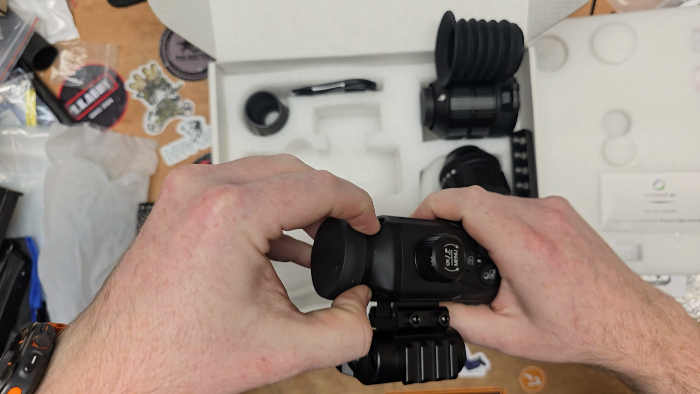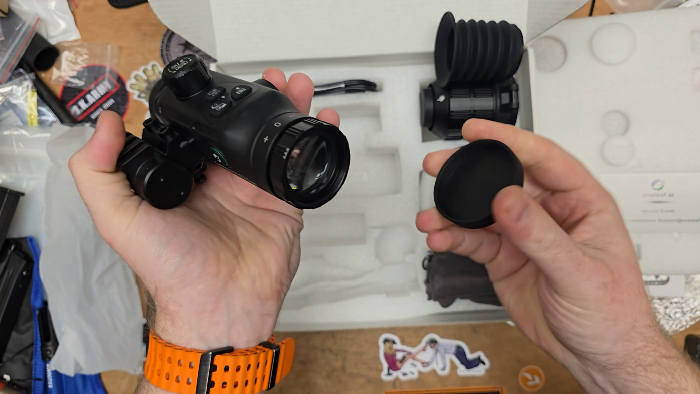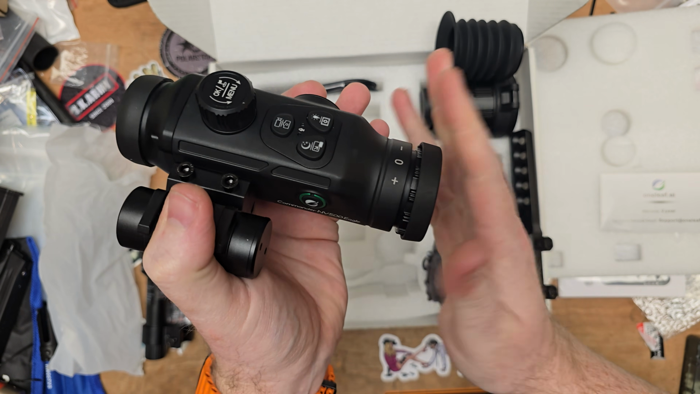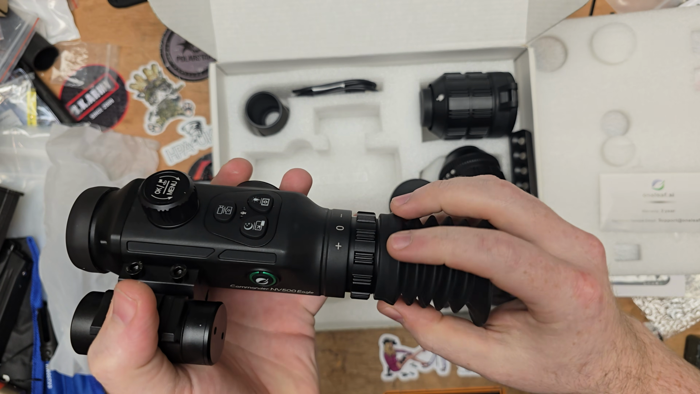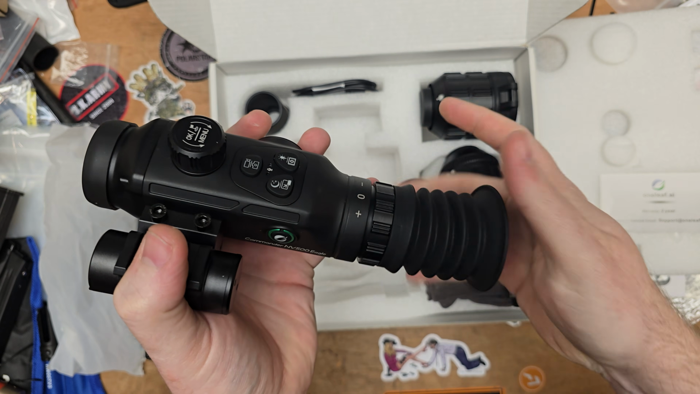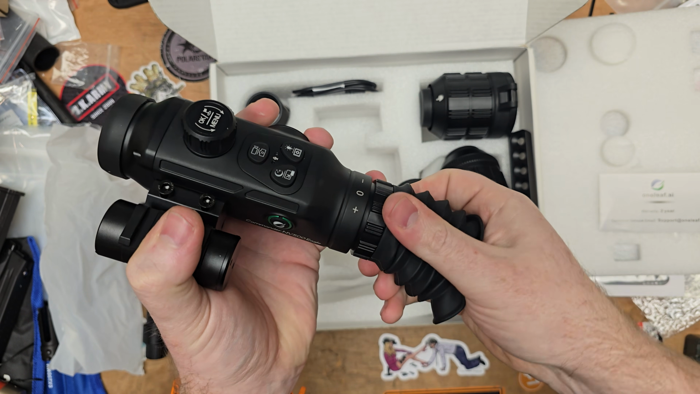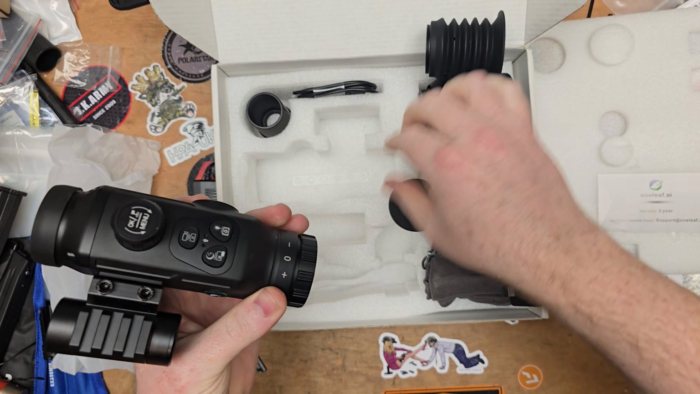We've got caps on here to protect it from dust and debris. One on the front there where you attach your lenses and one on the back. We've also got focus adjustment on the back as well. I assume this will just, yep, that just screws in the back here to have your eye up against it to stop any leakage of light coming from the scope.